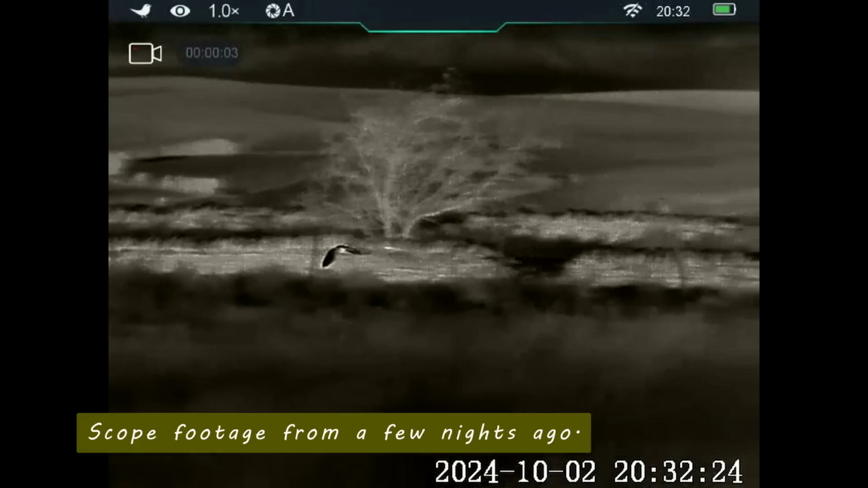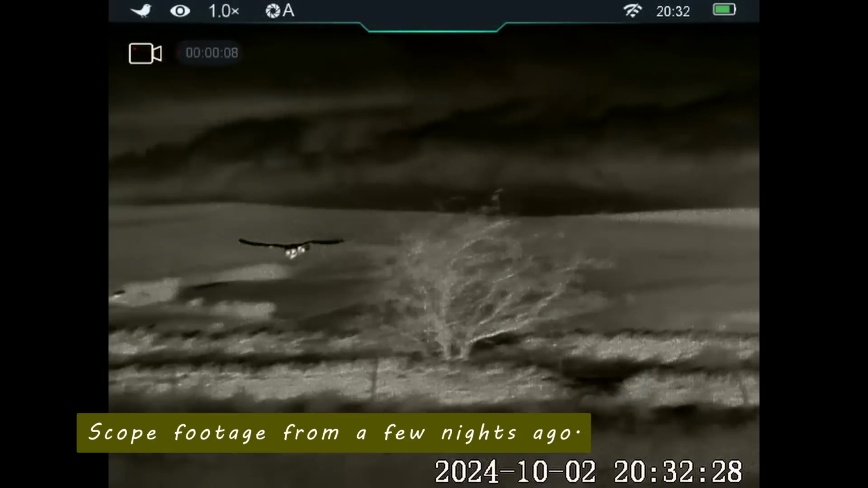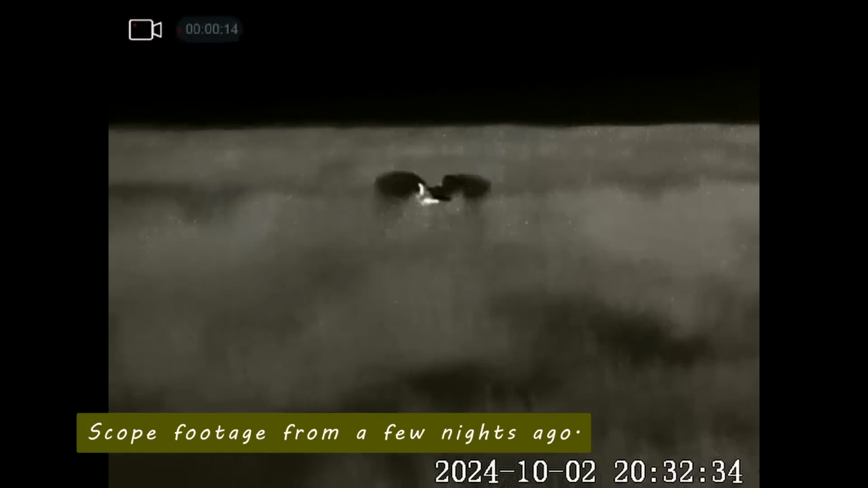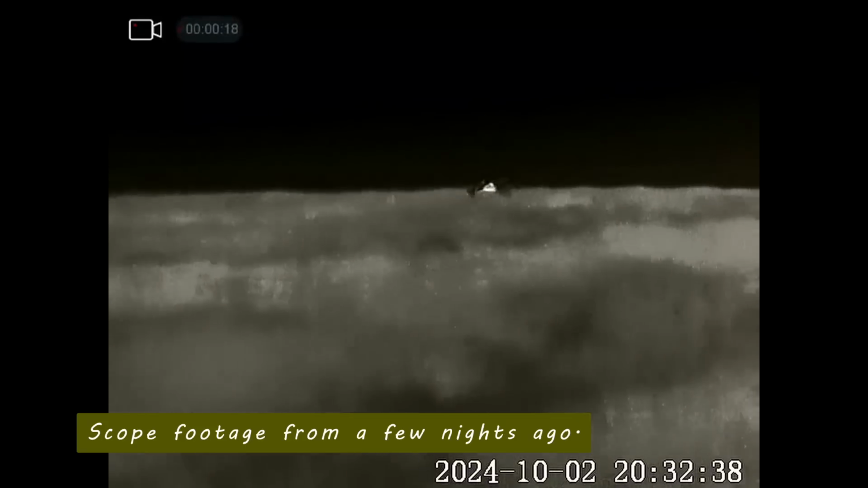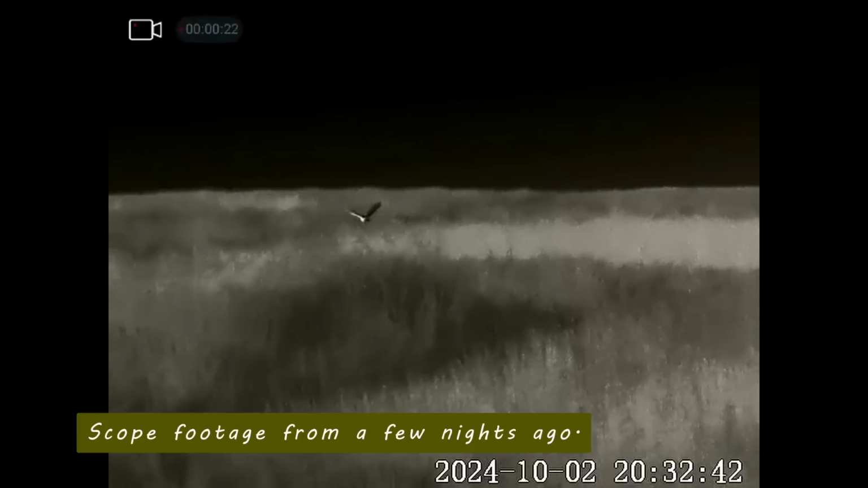While I was on the back of the truck, this tawny owl came right in towards me. It's the usual resident one. I've filmed him quite a lot, or her, not sure which it is. It's always hunting around on here, but got some really good footage of it this time, and away it goes.